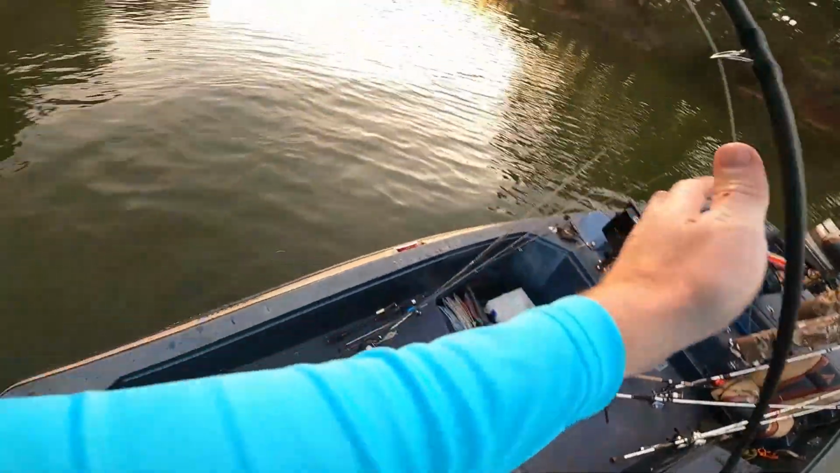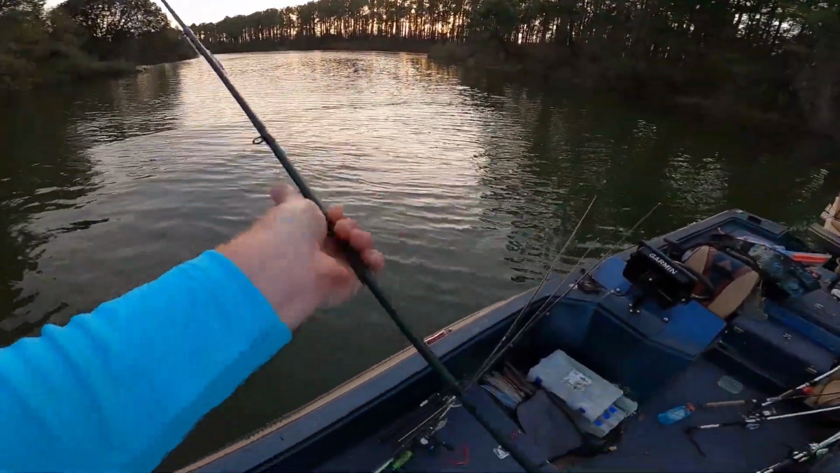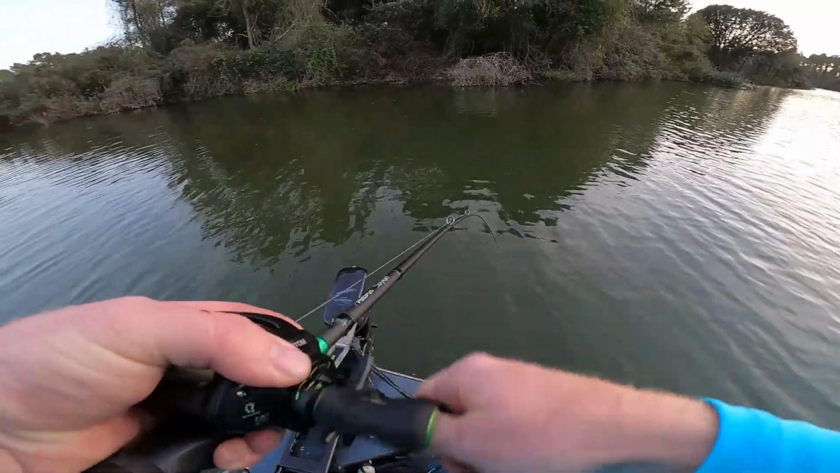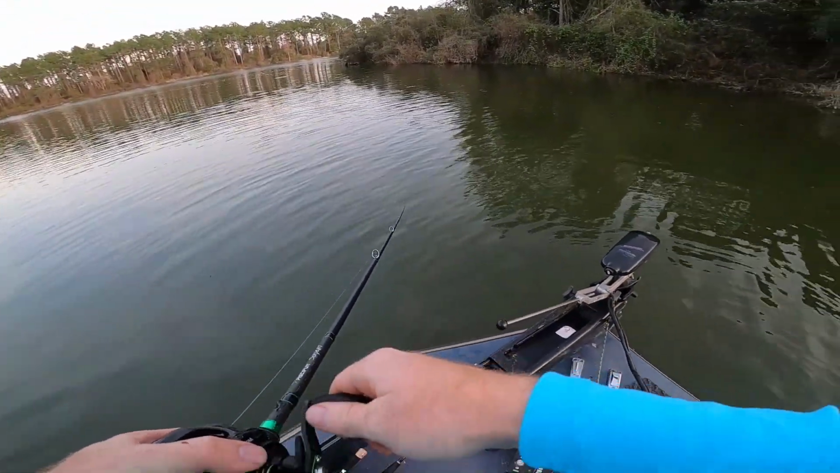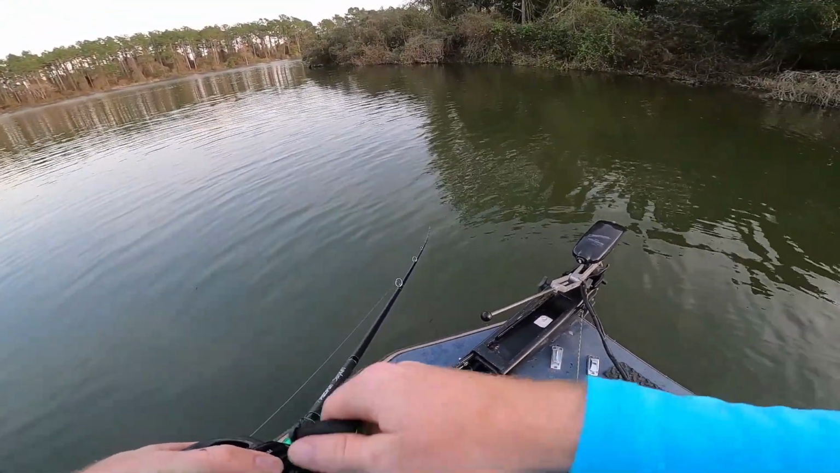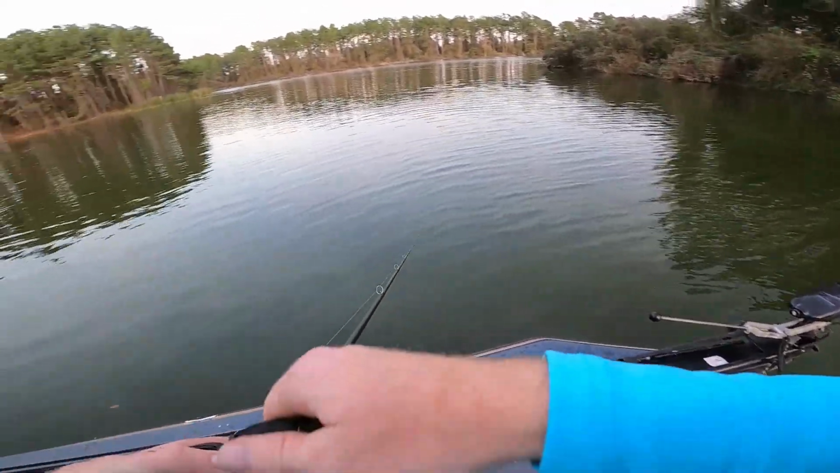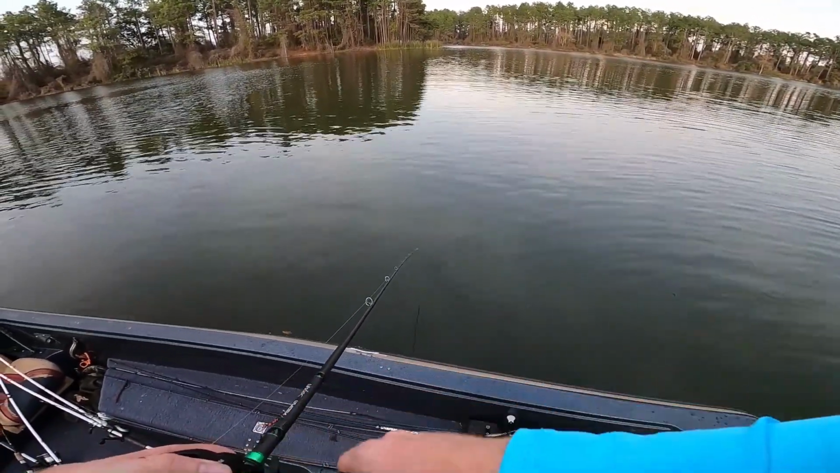There's a little ball of shad back there, and those bass are feeding on them. So we've been catching them with a worm, just dragging the bottom really, really slow with the worm. And we've been fishing crankbaits all day, but I hadn't really been fishing that slow, so I started trying fishing it pretty much as slow as I can and still feel it wobbling. And they are slamming it.